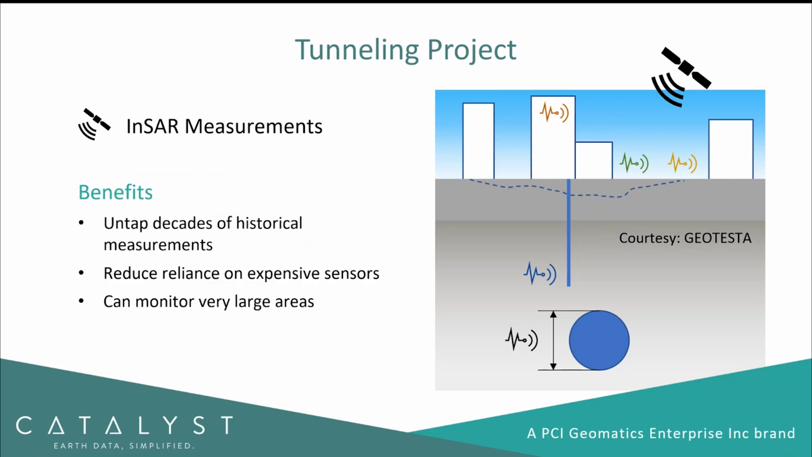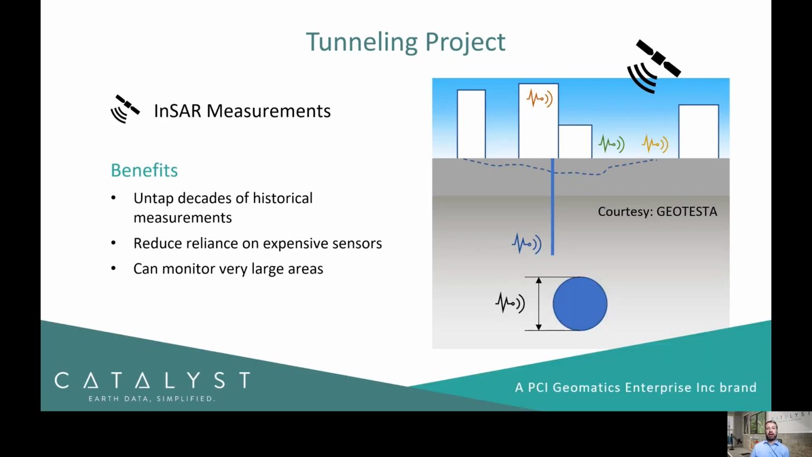So some of the benefits: we can also unlock decades of historical measurements. Being able to look back in time and understand what kind of subsidence has been happening in particular areas going back decades, so that can be taken into consideration in engineering, design, or modeling. We can also reduce the reliance on expensive sensors. You still need certain sensors, but when we look at some of the surface sensors measuring displacement and settlements, you might not need as many. Perhaps you have some for helping to calibrate as well as validate your InSAR measurements. But certainly there's a cost reduction that can be expected.